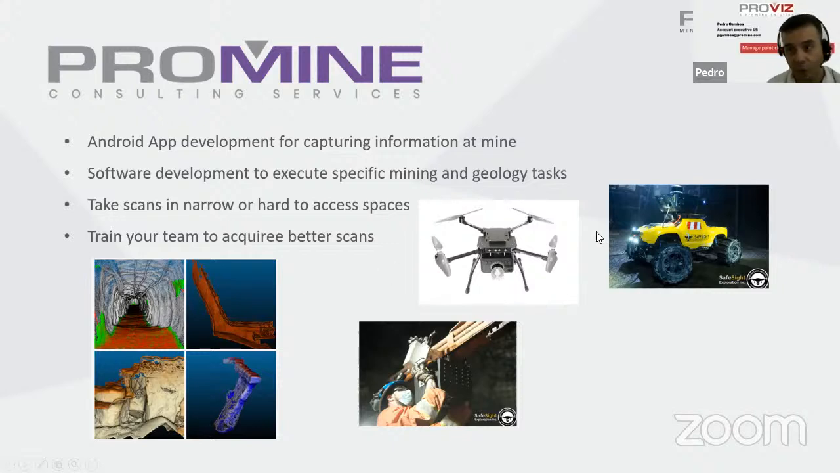We can provide 3D scans in spaces that are narrow, in which a person couldn't enter, or maybe it's hazardous for a person to enter. We have semi-autonomous flying drones or semi-autonomous trucks that can lead the scan information and take the scans for us without having to put our personnel into danger. And we can also train your personnel for better scan acquisitions.